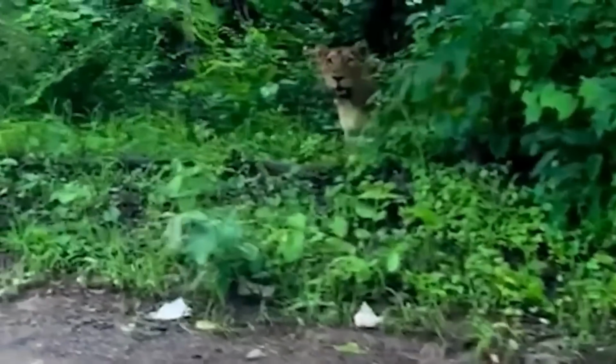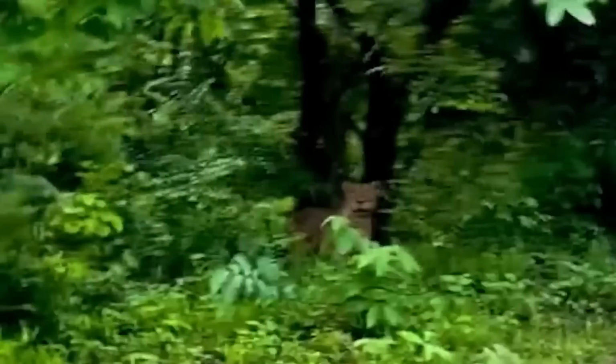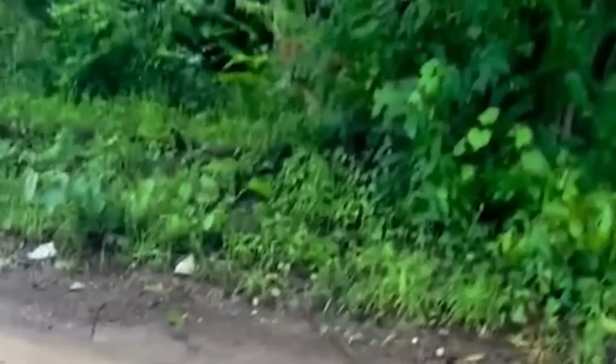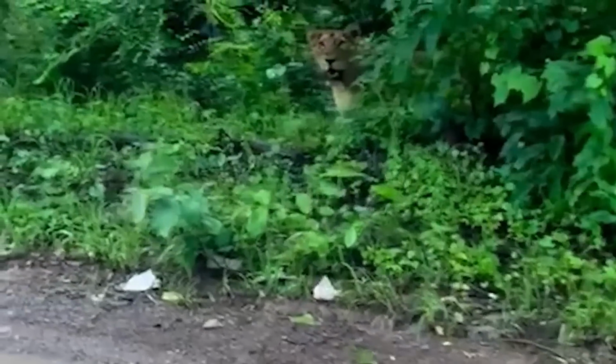His quick thinking makes him go next to the ambulance, in order to have it act as a shield. We can see the lion keeps its stare on the man, and I am sure if he was alone, without those two other vehicles, he would have been the lion's next meal. These lions have become more and more confident around humans. Lion attacks on humans, especially in India, have been increasing dramatically in recent years.